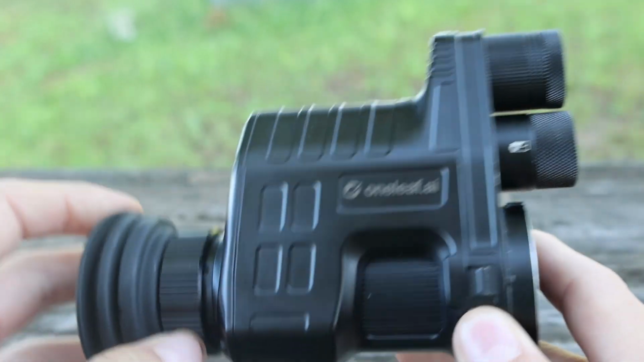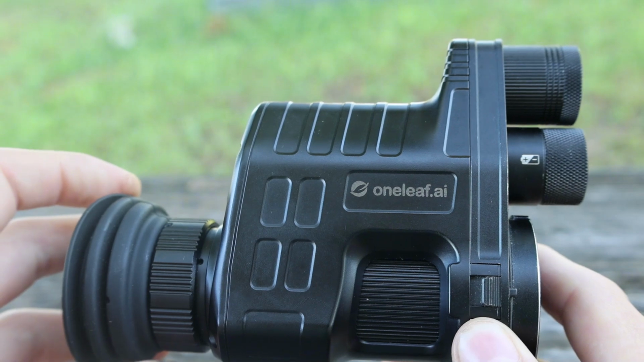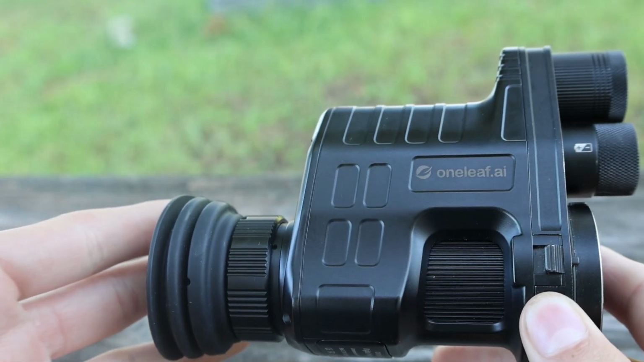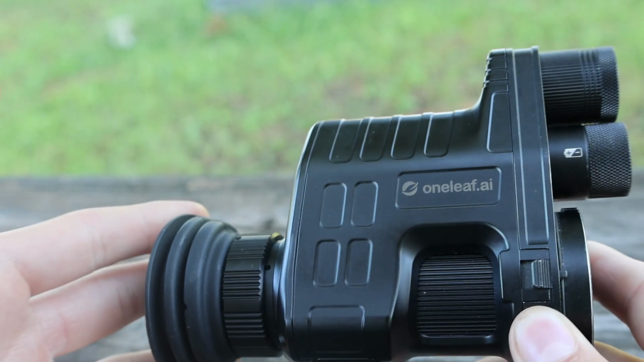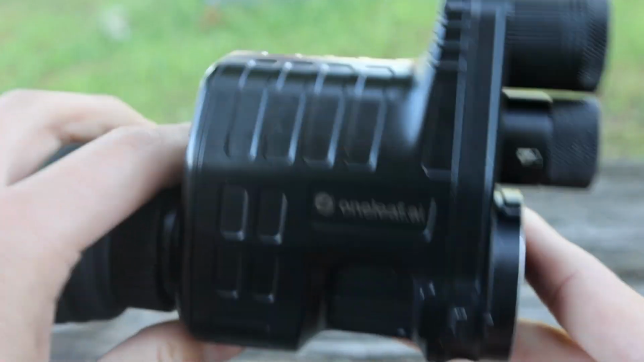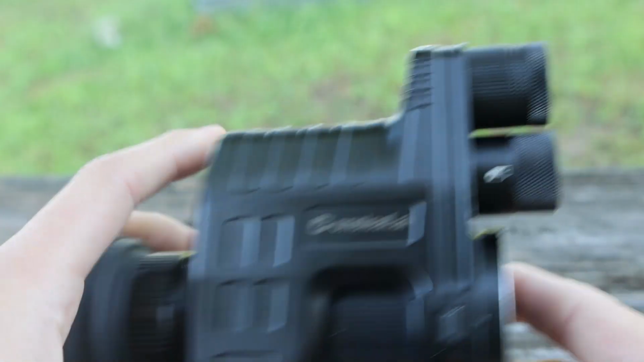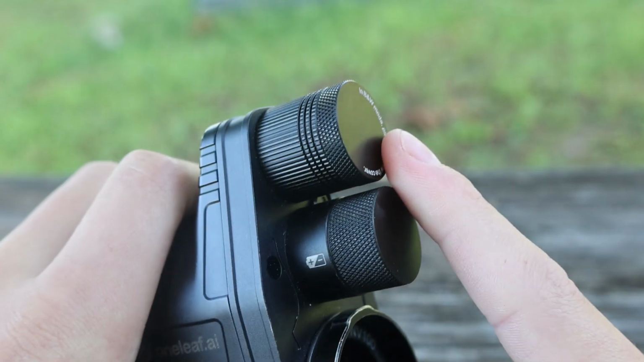This thing just sets you up. Like, all you have to do is have a scope and a gun. Slap it on there. And even if you don't have a scope or a gun, you can still use this for spotting. I think that's really cool also how they made it so you don't have to have it attached to a scope. I also really like how they provided this IR light.